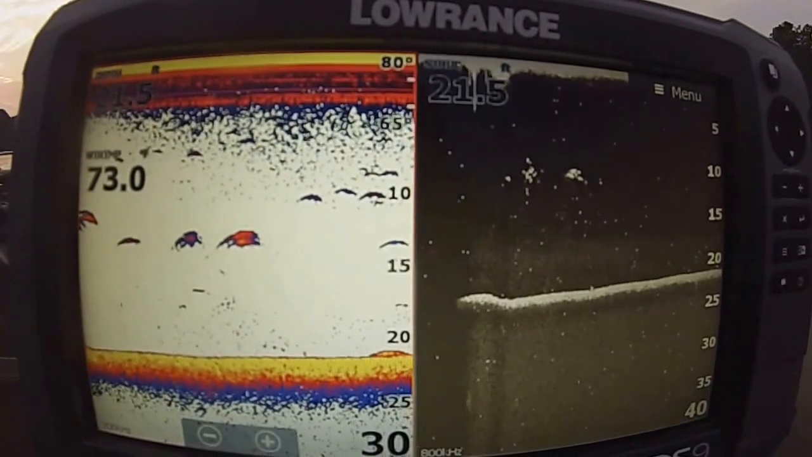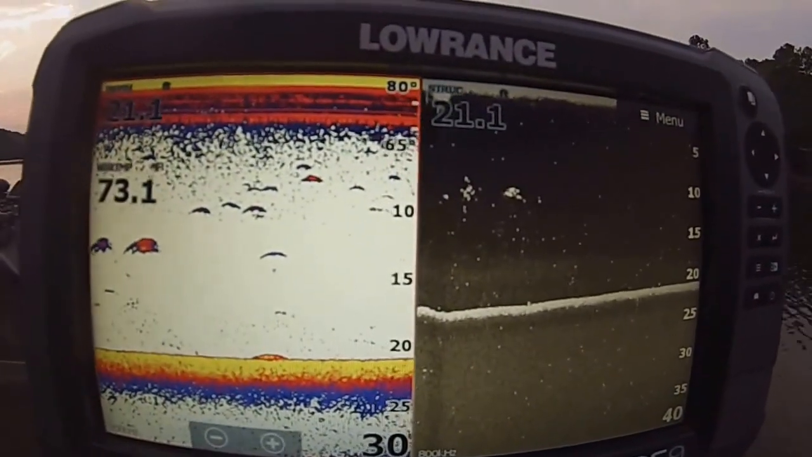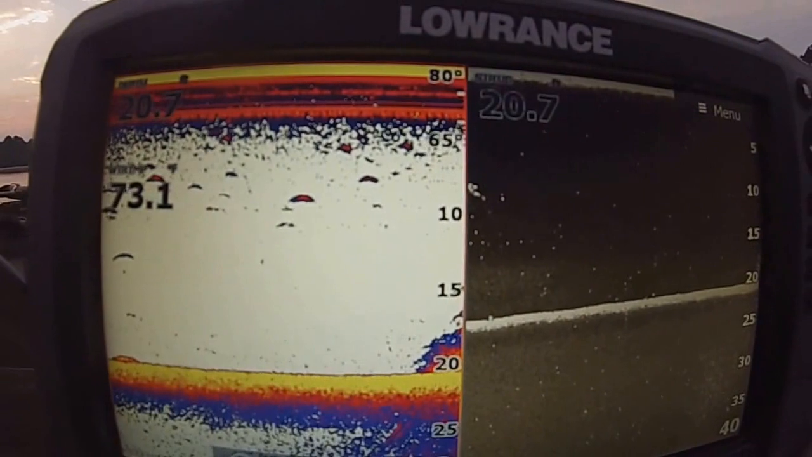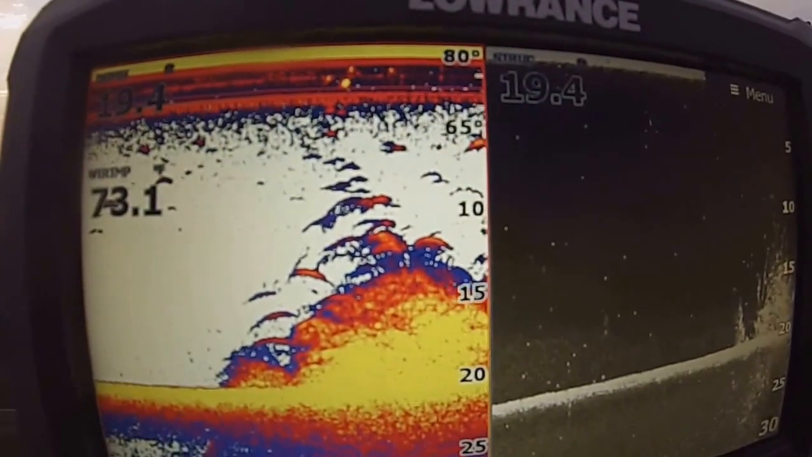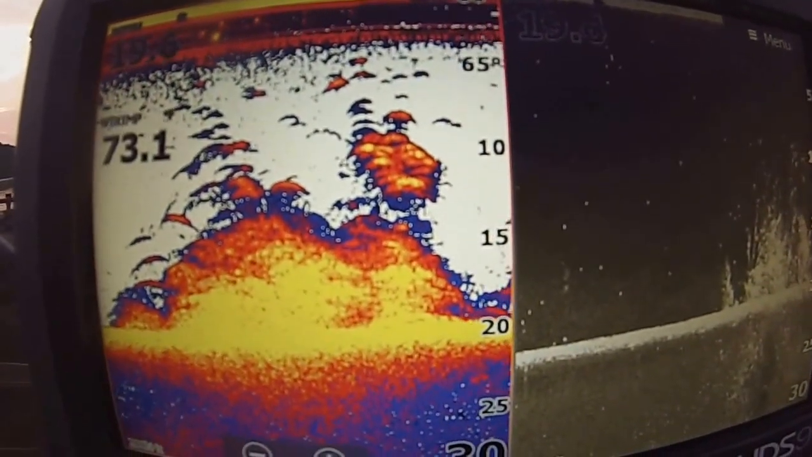We're about to go over. Brush pile should be coming up pretty soon here. Maybe. There's some of it. There we go. Well, that's a good brush pile. When it's so thick like that, it's hard to even see anything. But okay, you see, here's a good example. See all them little dots right there?